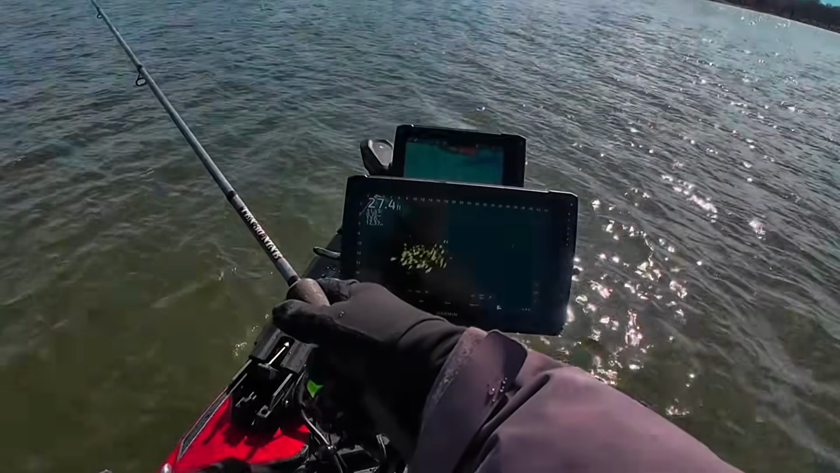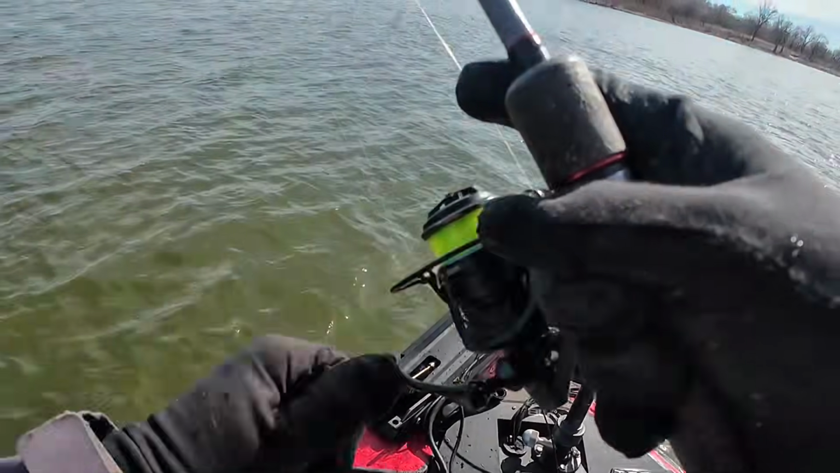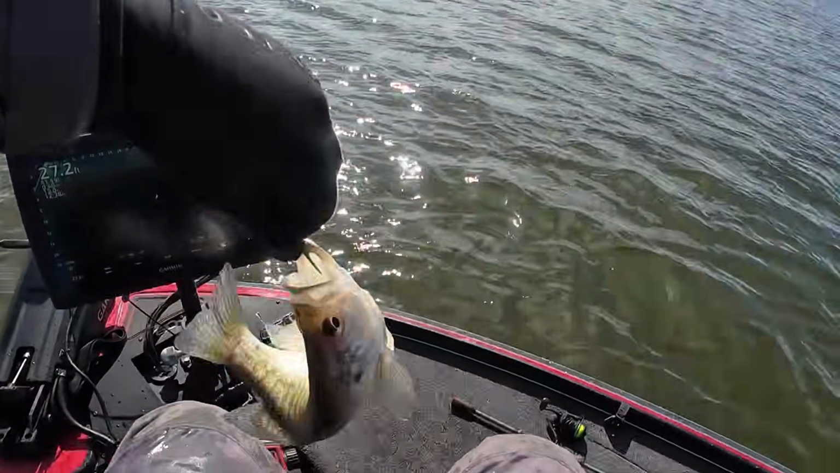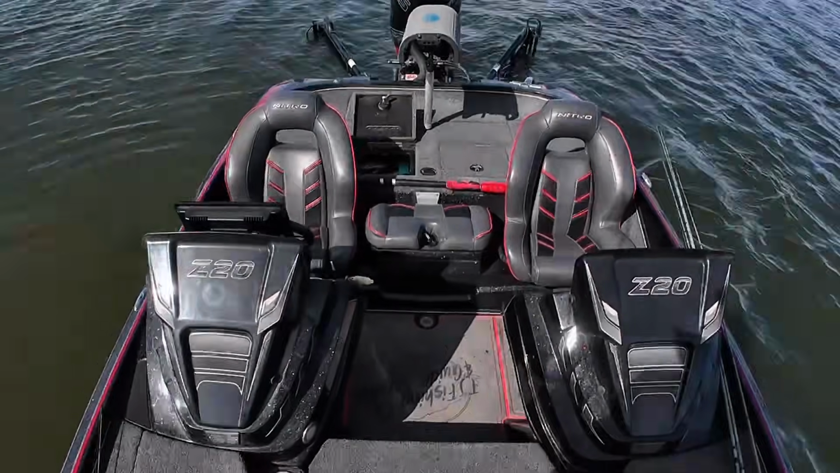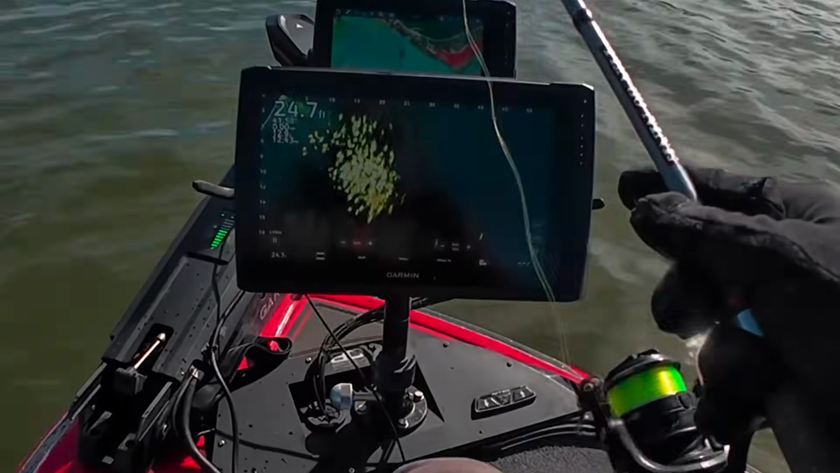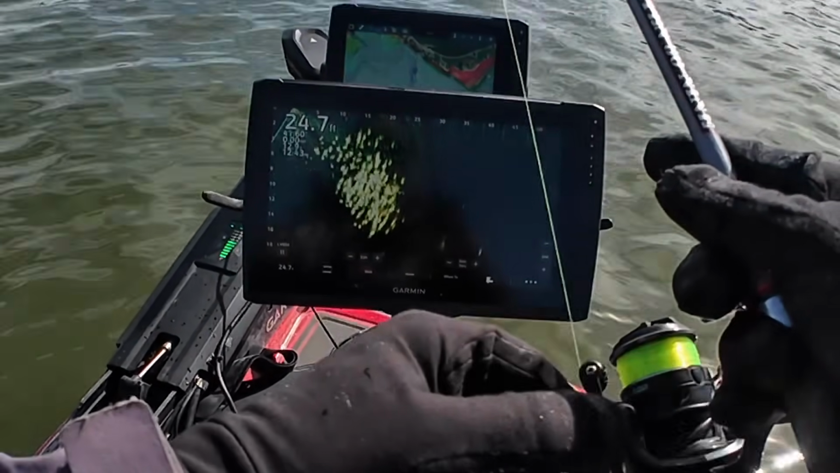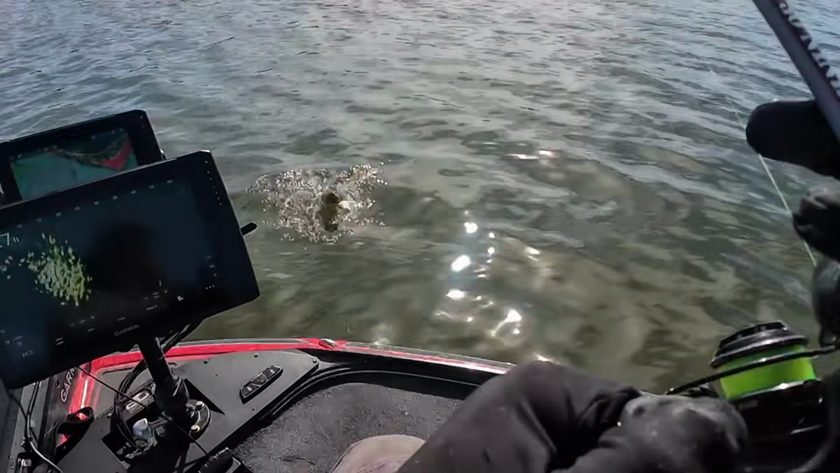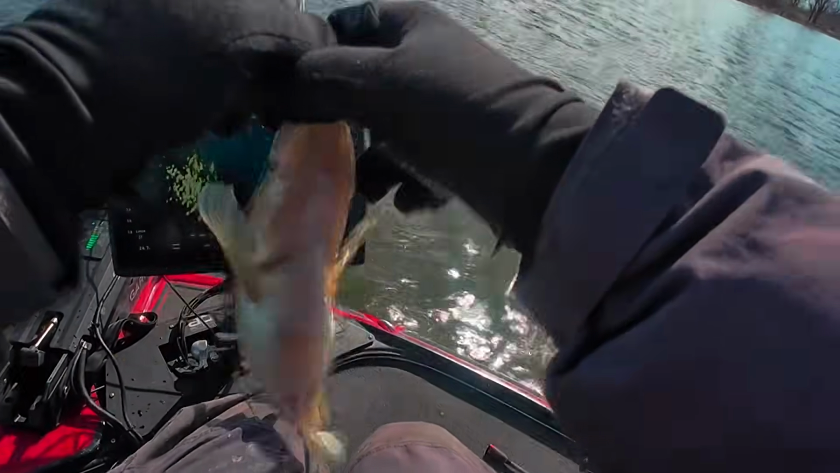Here he comes. Got him. Another decent one on the hair jig. It's not real wide, but it's long. Right there, perfect. Just slowly reel it in. There's a fish right out of the middle of them. Feels decent. Yeah, buddy. On the snacky. Nice fish.